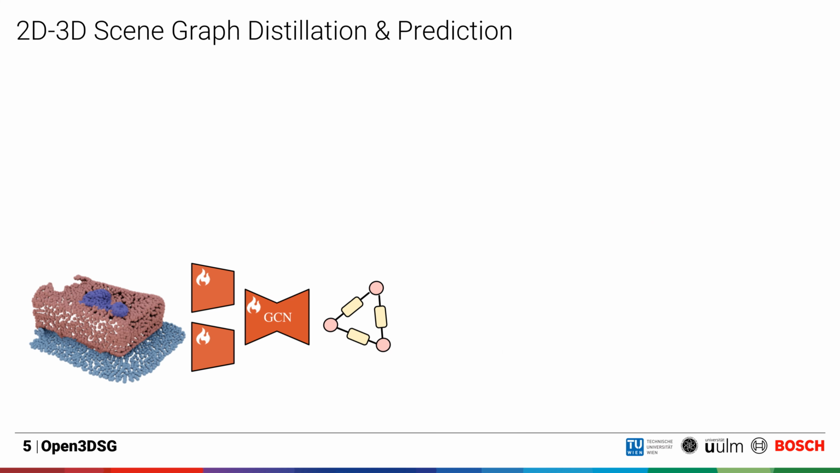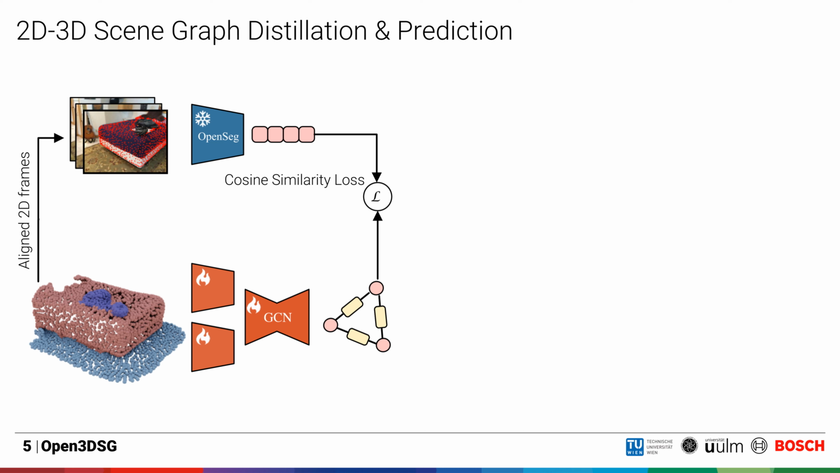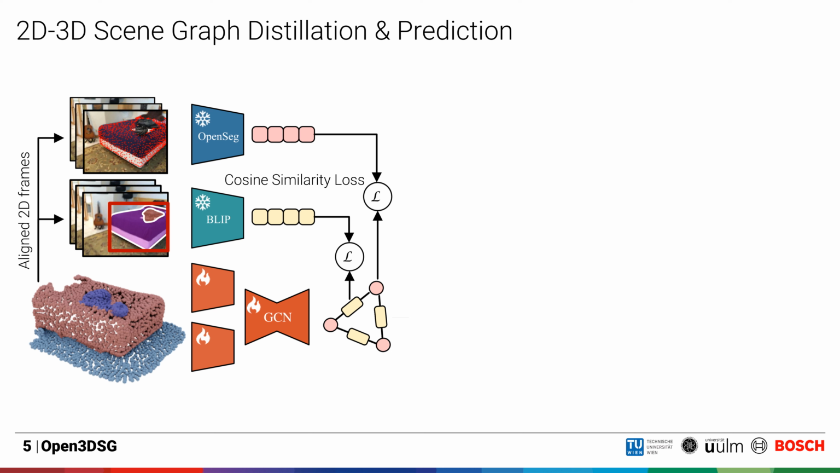In detail, our approach trains a 3D graph neural network which processes a 3D point cloud and embeds the scene as a feature graph. Since CLIP performs well on objects, we learn open vocabulary node embeddings by distilling features from OpenSeg using a cosine similarity loss applied on aligned 2D frames. For relationship embeddings where CLIP-like models struggle, we distill features into the graph edges from our LLM-based approach by embedding images showing pairs of objects using the image encoder from InstructBLIP.